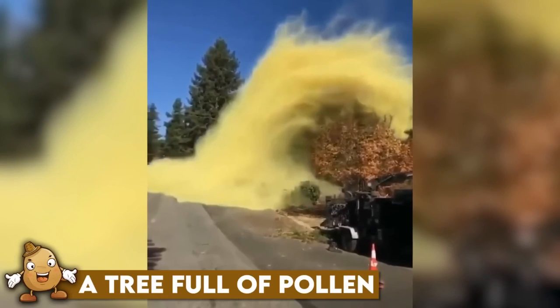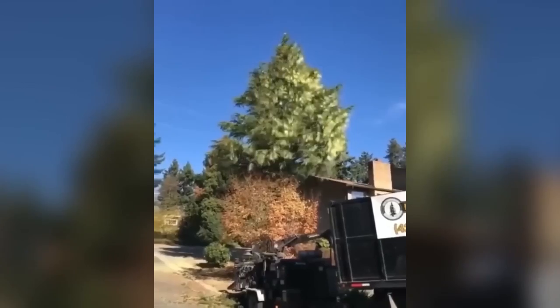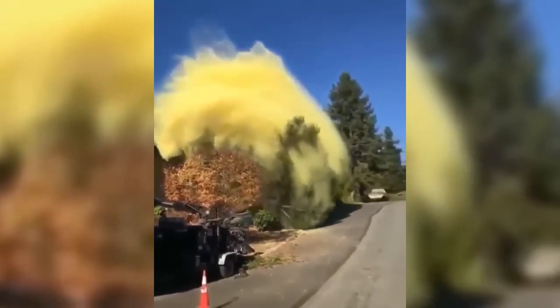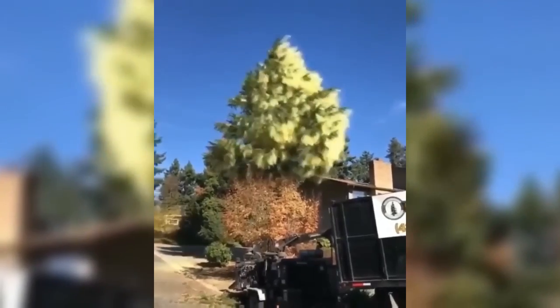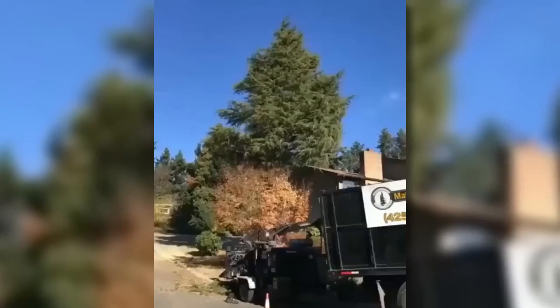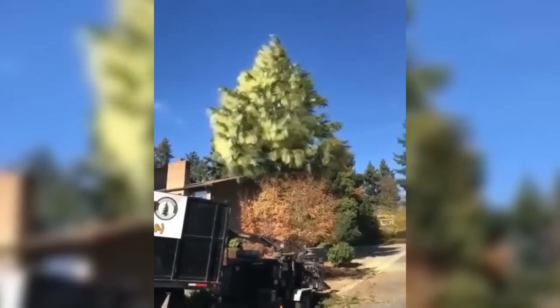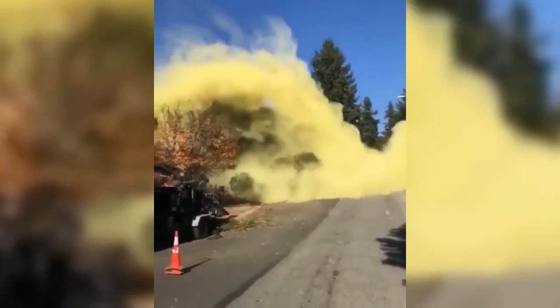A tree full of pollen. This clip shows a pine tree, which apparently was full of pollen, and the people cutting it did not know that. It falls down, creating a big yellow cloud around the tree and covering the whole area in an instant. The sight of the pollen falling is both peaceful and mesmerizing. This scene captures the beauty and fragility of nature in a single moment.